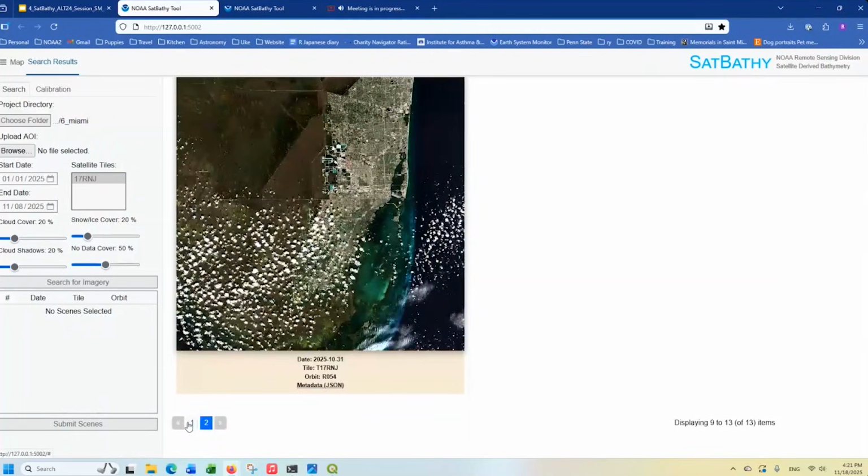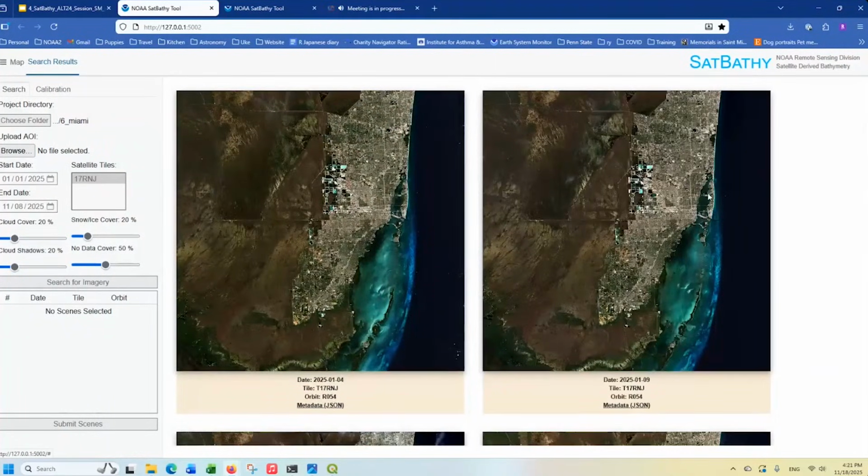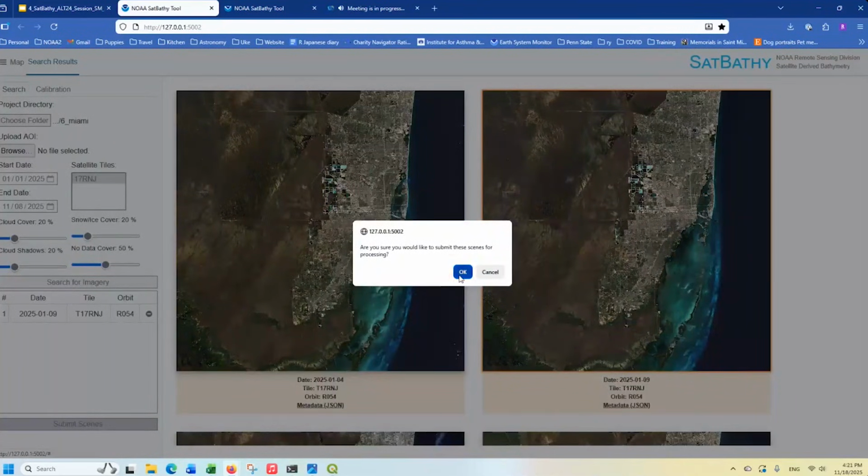I'm going to go back to the first one. This looks pretty clear compared to this one. This one looks pretty turbid still in this area. So go ahead and select it. In a perfect world, if we had more time, we would ideally select 6 to 8 images to create the composite, and I'll talk a little bit more about that. But in the interest of time, I'm just going to select one, and then I'm going to submit the scenes.